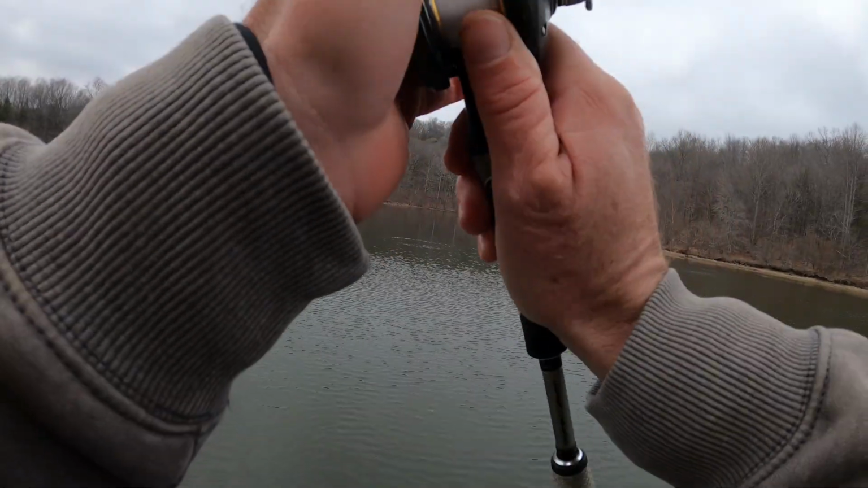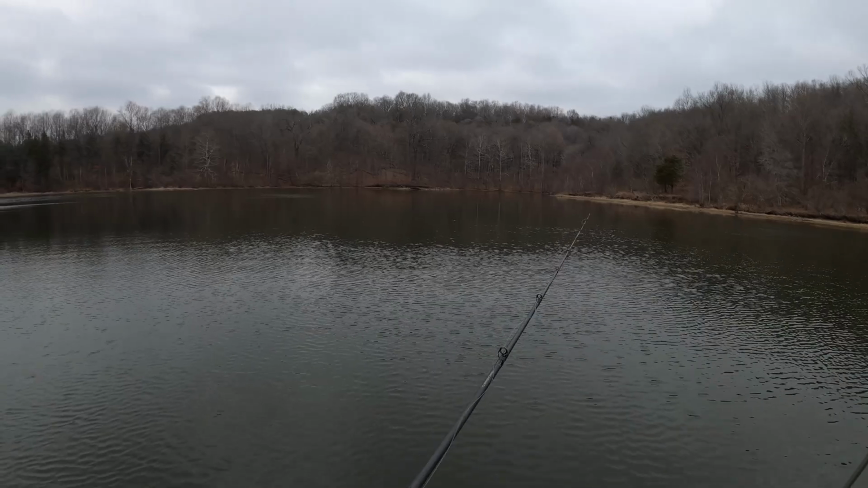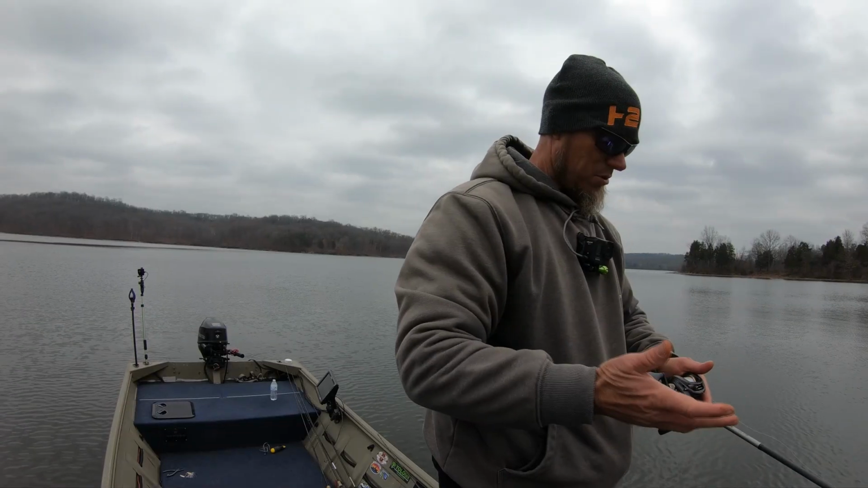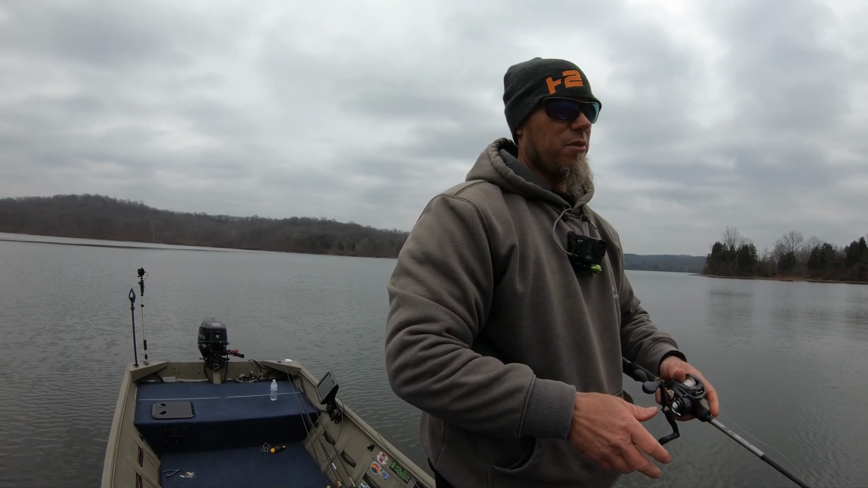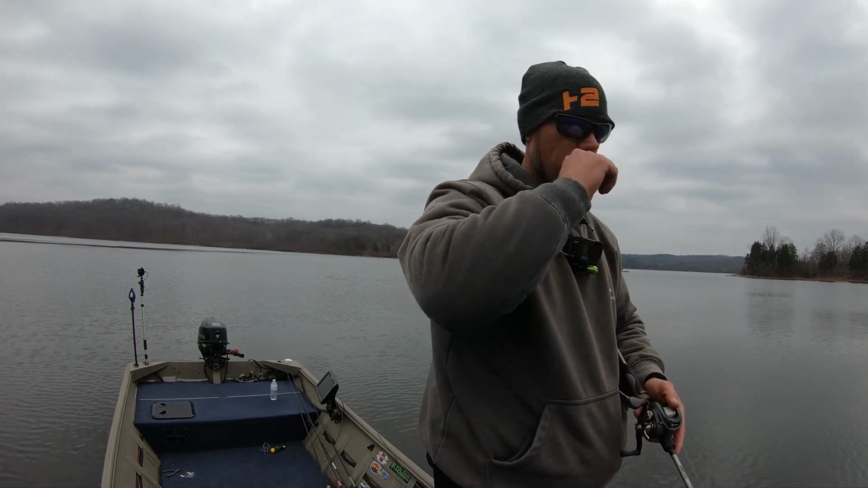I backlashed with the Rogue, which is kind of what I expected. It just isn't weighted as well as the other ones. They've got some newer ones that are weighted better. We're going to throw the Elite 8 here in a second, but the original one is a little bit tricky to throw.